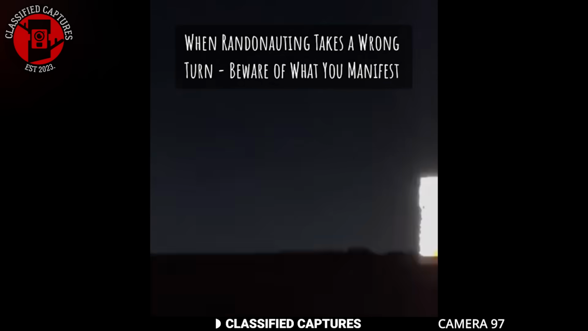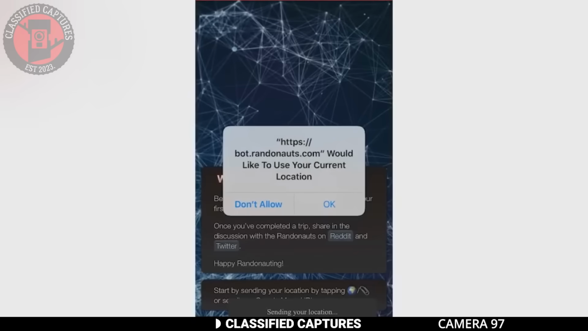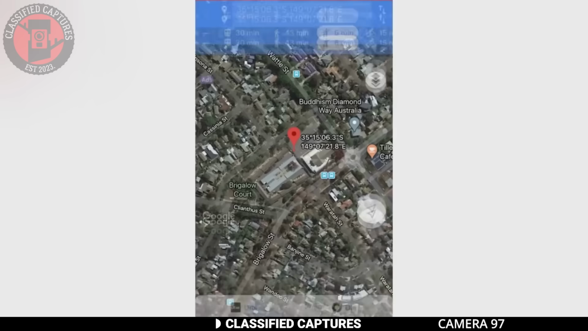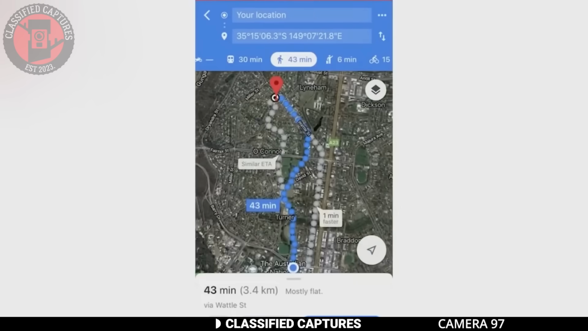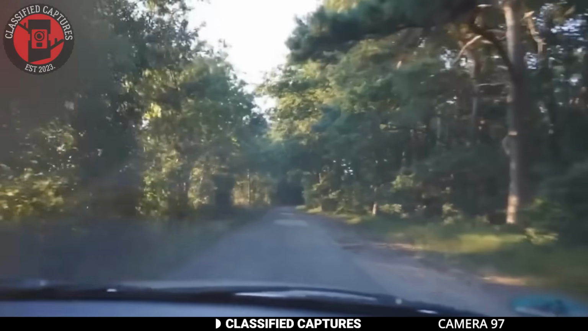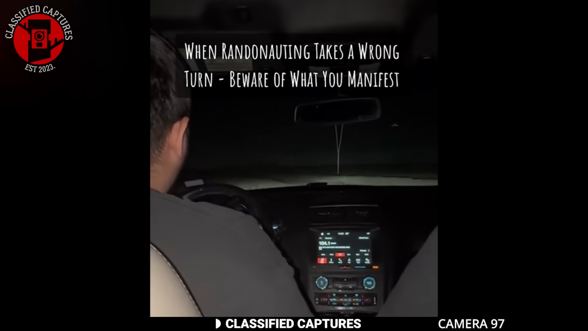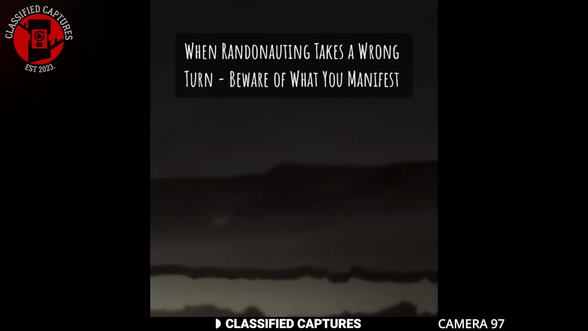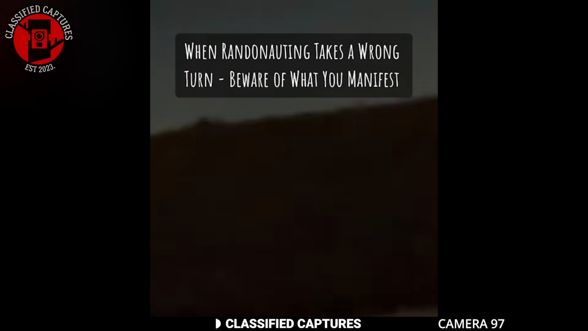By now, many of us have heard of Randonautica. It's a mysterious app that sends users to random coordinates for what seems to be a fun, adventurous experience. But over time, the app has become infamous for leading people to eerie and unsettling places. In this chilling story, two friends decided to try Randonautica late at night. They followed the app to an open, isolated area, but what happened next turned their fun outing into something straight out of a nightmare.